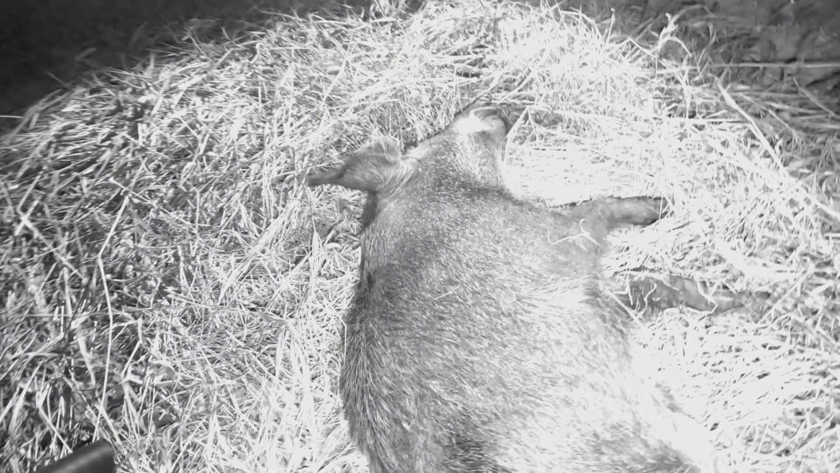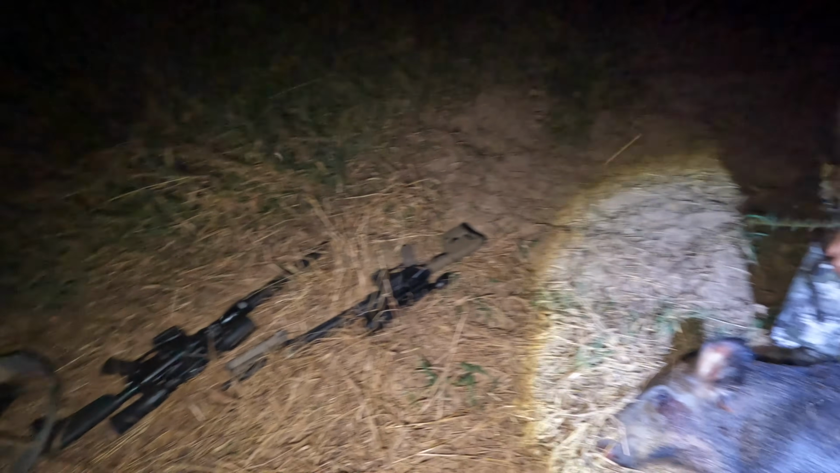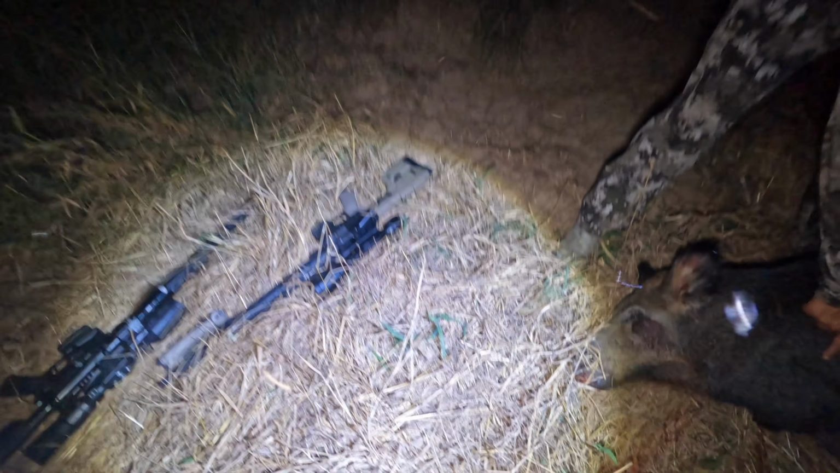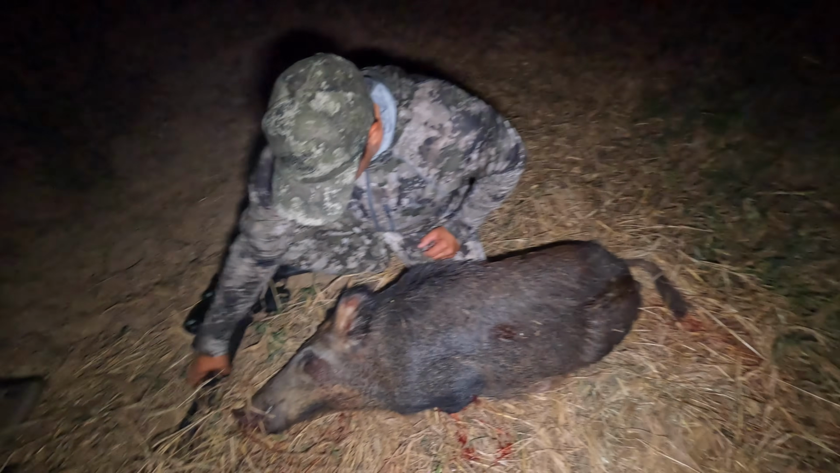Good God. She's got two holes in her. Does she? Looks like one there and there's one right here. Did you headshot her? See, I shot her here. I went center mass. It's a big pig. Yeah, good shot. Look right here, the wet spot. Is that where I shot her, right there in the face? Yeah, looks like it. I got a .308 hole right there. She's a big female.